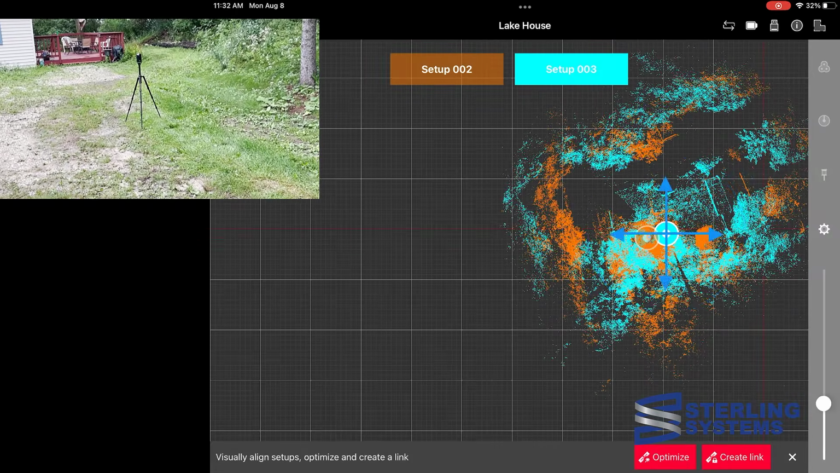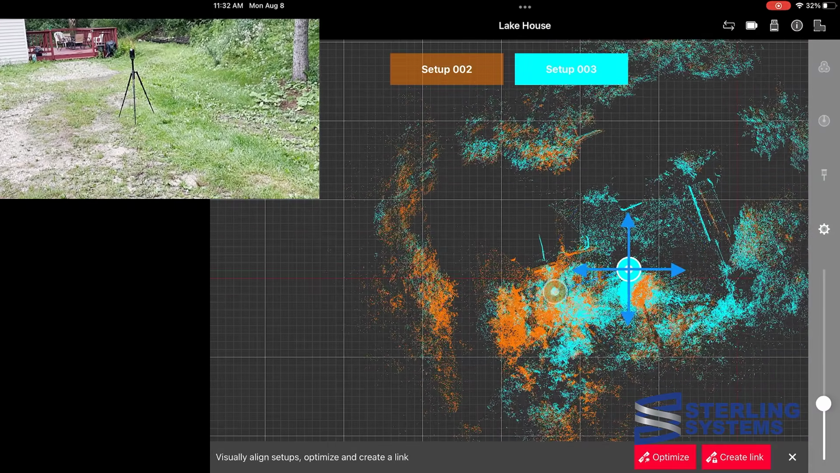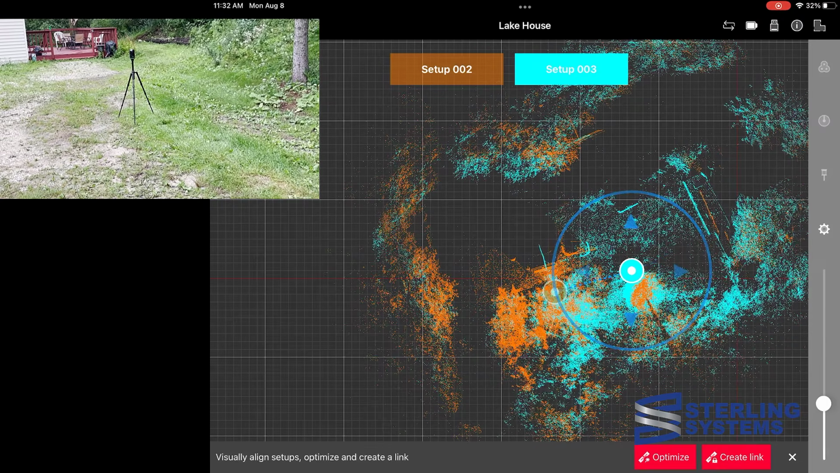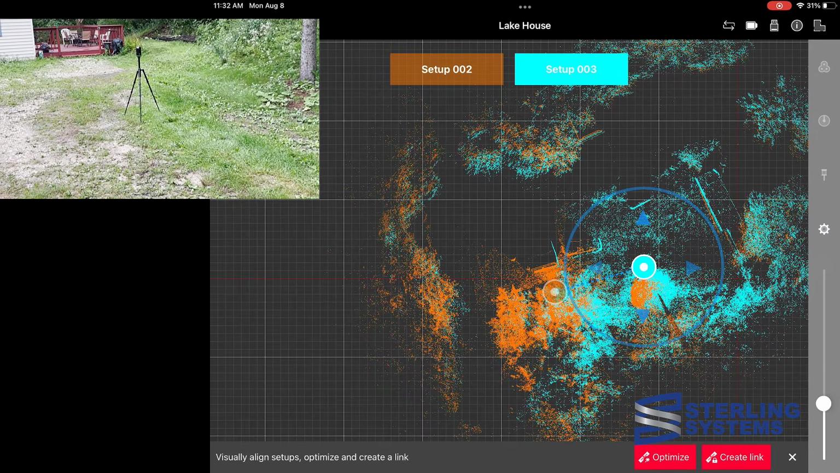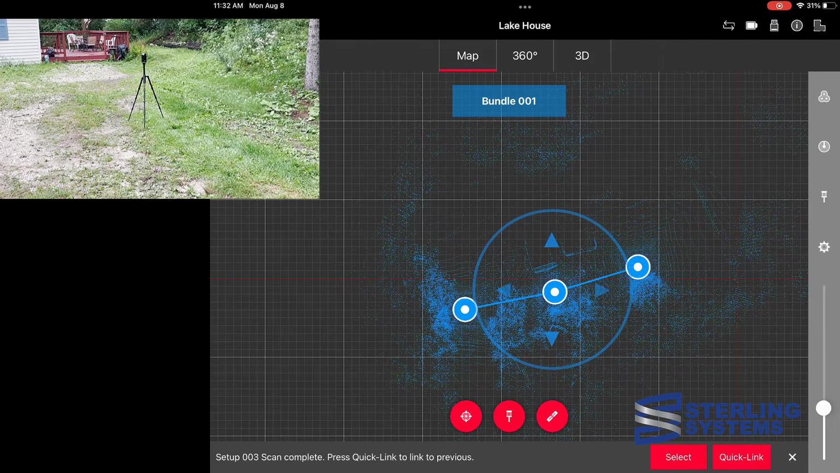A little more rotation and a little bit more move, and now we're set to go ahead and optimize and create that link again. Almost there. Optimize, create link, and that is completed.